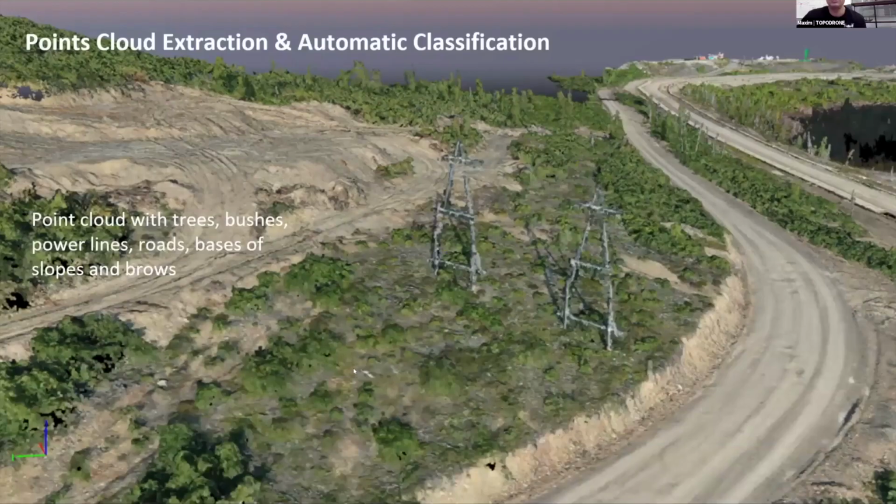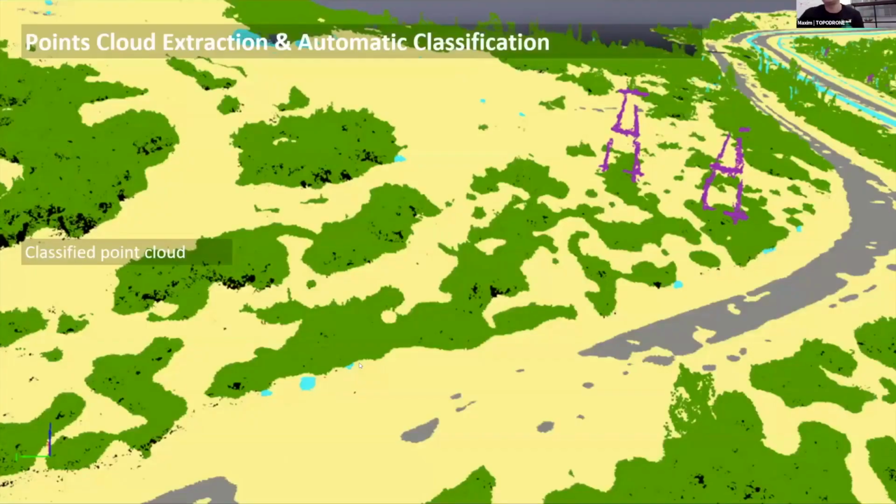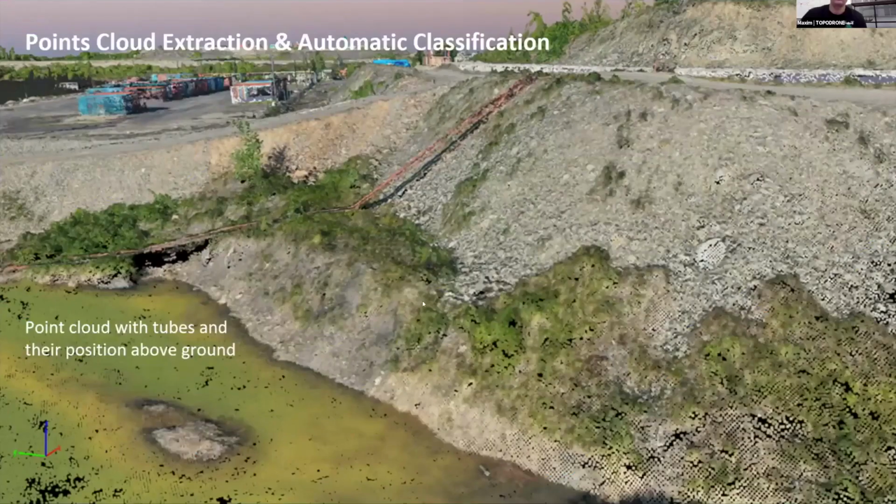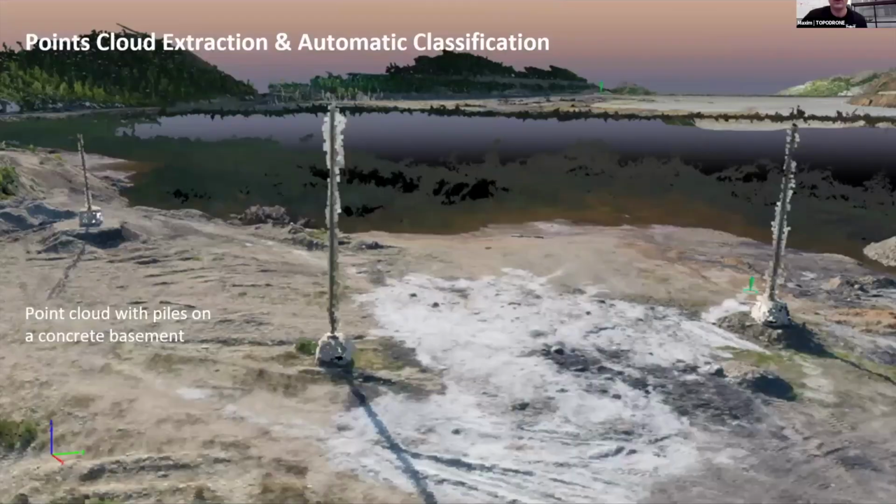As a result, we classify terrain, we remove all vegetation, and we create contour lines. And this is an example of the details of the three-dimensional point cloud generated by Pix4D Mapper.